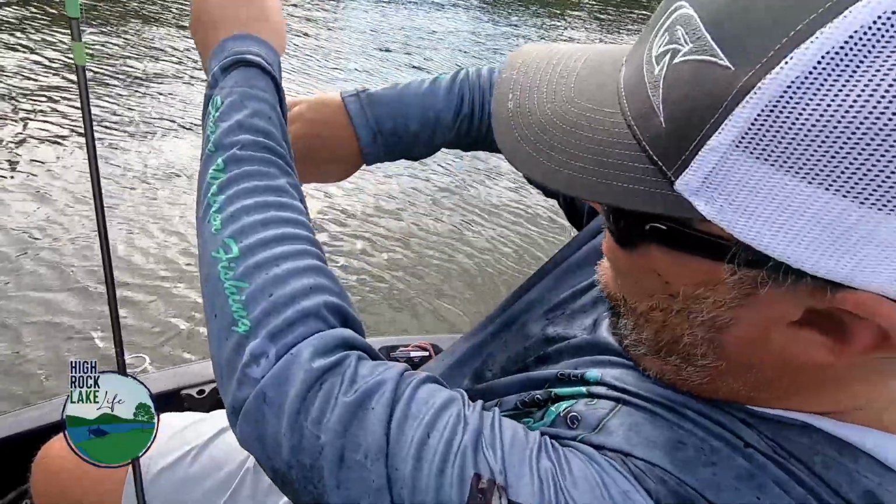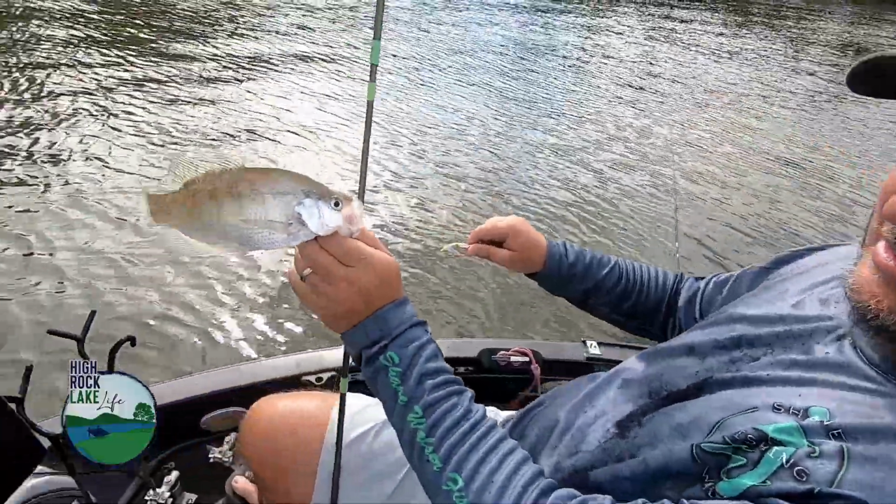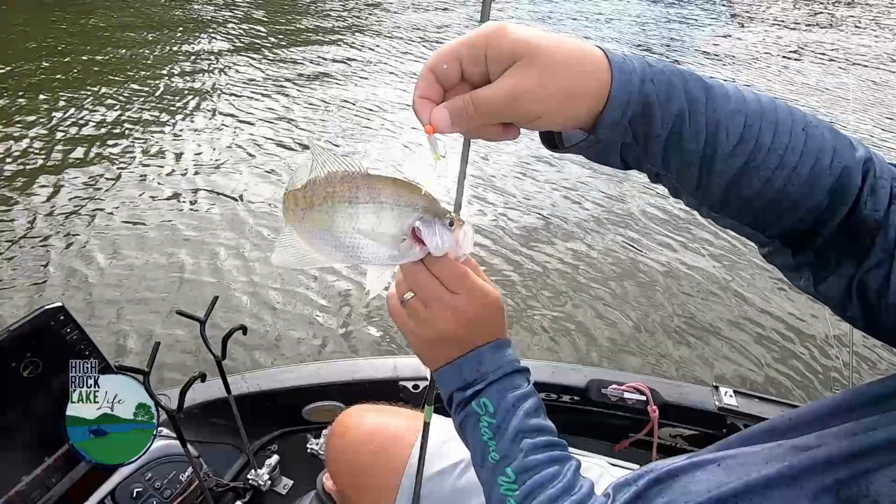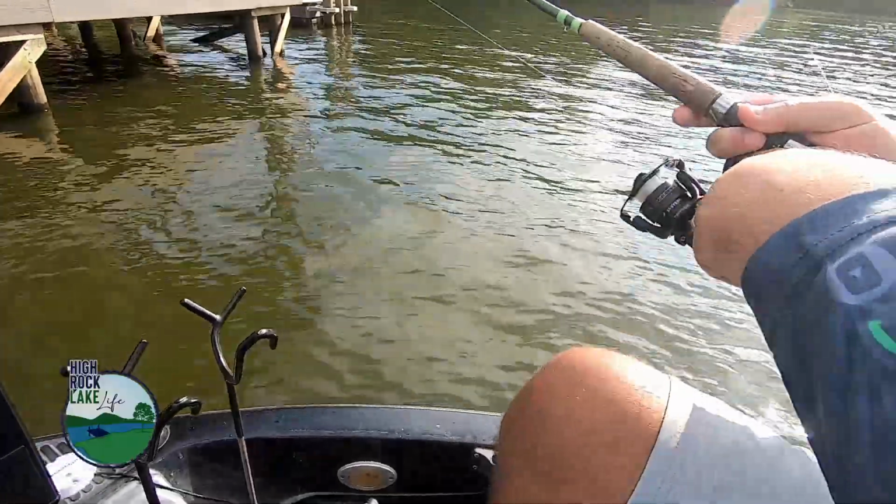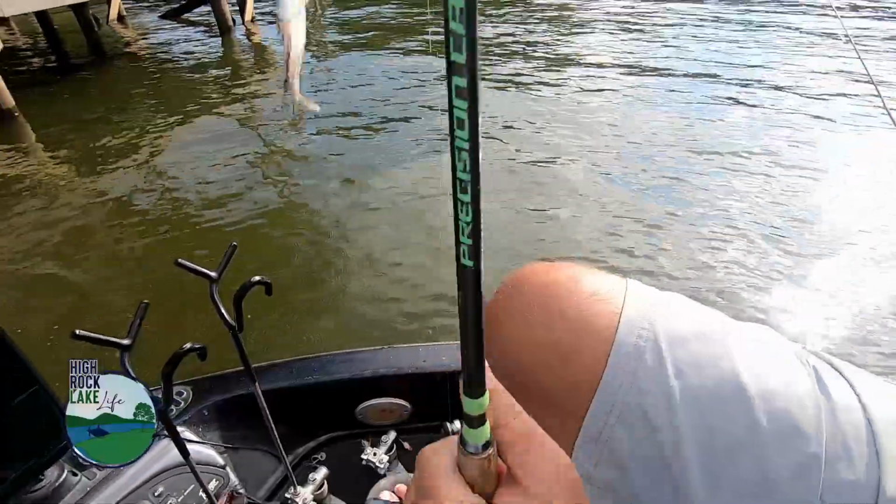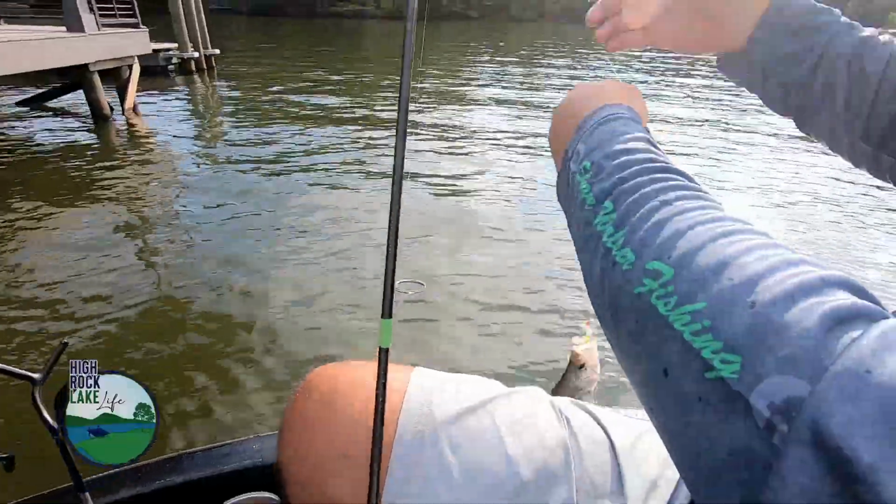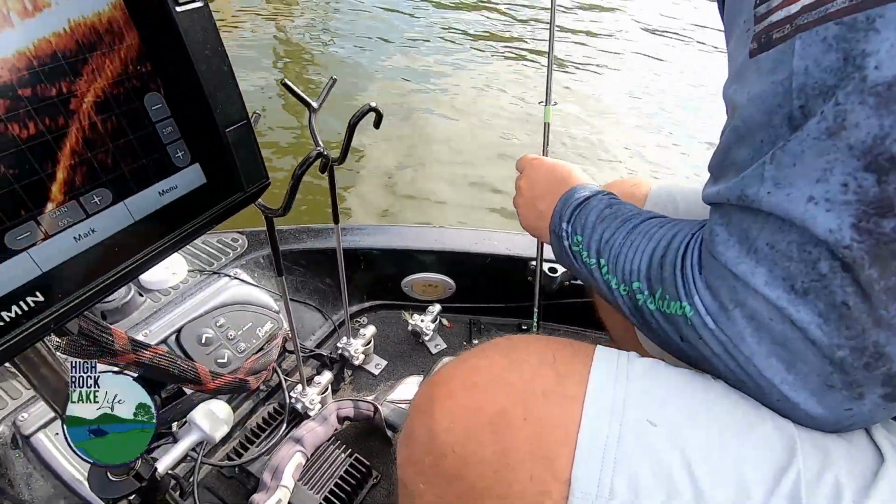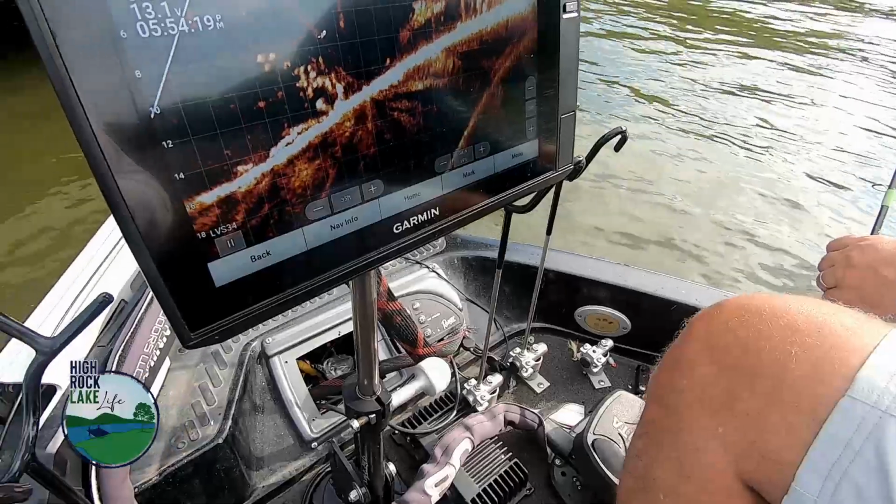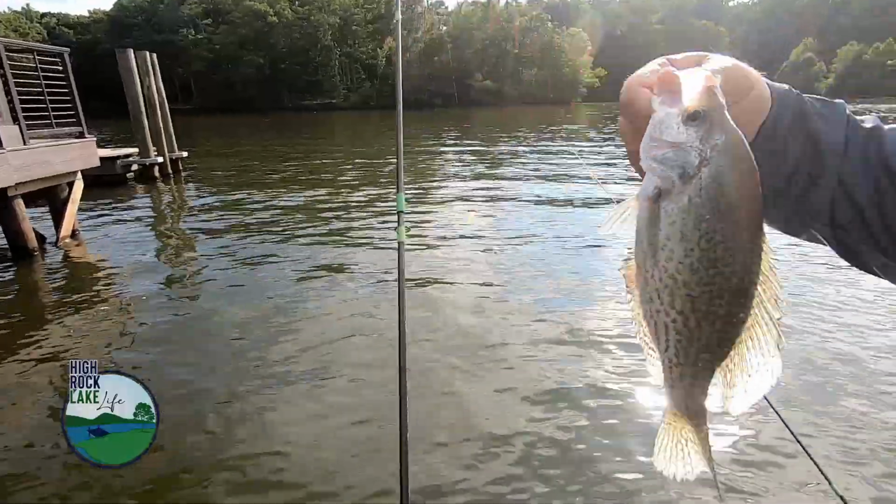Good eater, on that Custom Magic jig. Good fish. So we've eased up this dock, found this little pile right here on the end of it. Ooh. Holding some decent fish. Good little fish. Good eater.